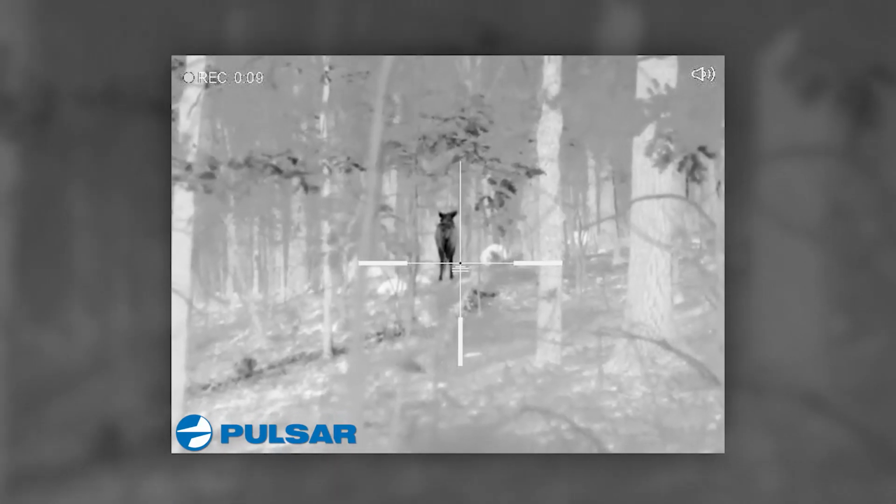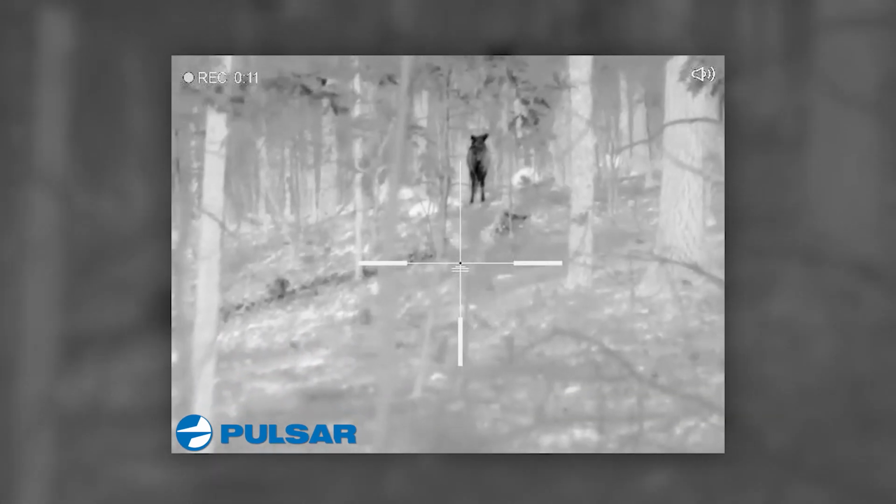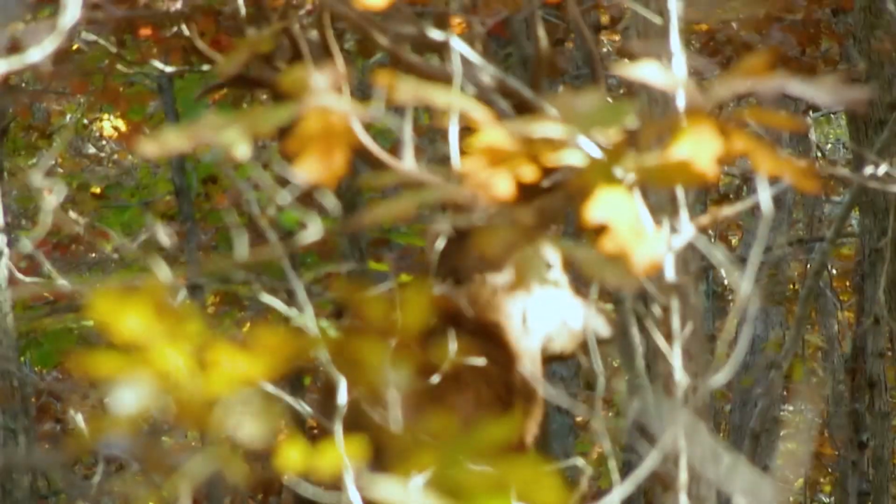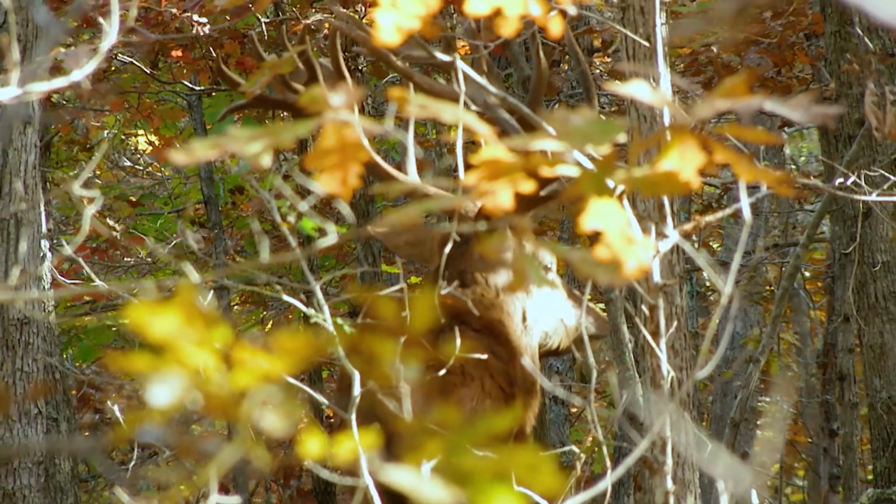So this has been really tough with the thermal optics. It's really hard to get a good shot, but it's challenging. And when I finally get a clear shot, the camera guy may not have a clear shot. So we've decided to hold off. We're just gonna wait, take our time because there's no rush. He's feeding right now, he's comfortable, and we don't wanna booger him.